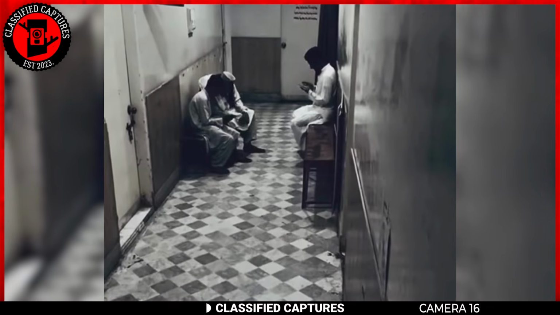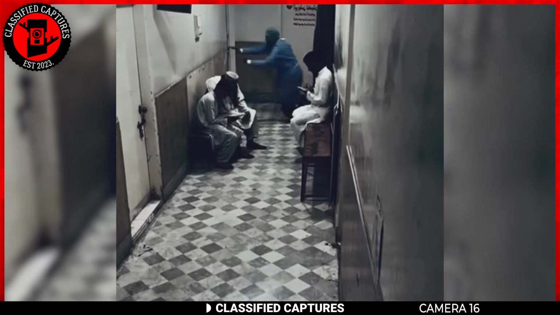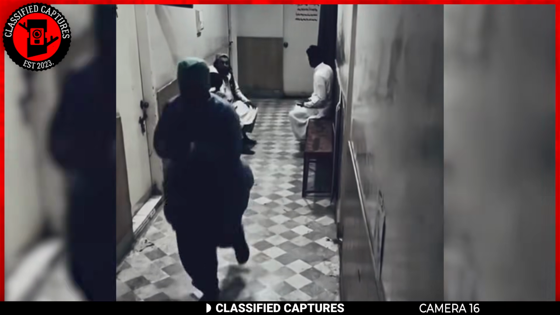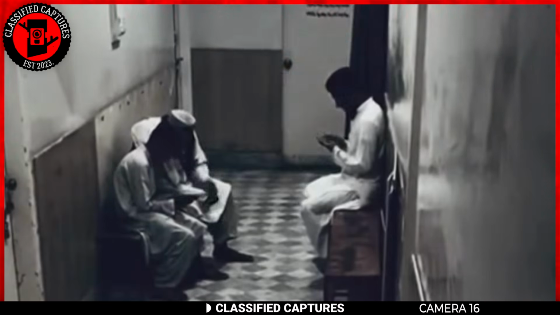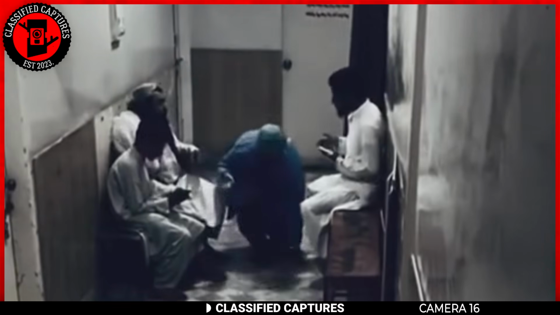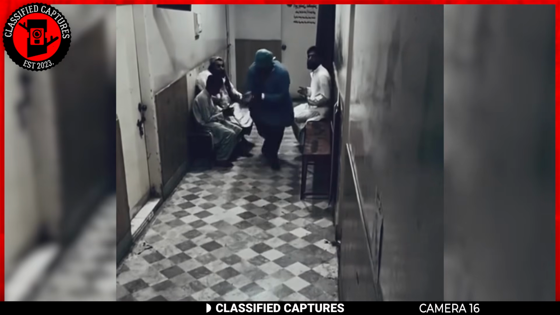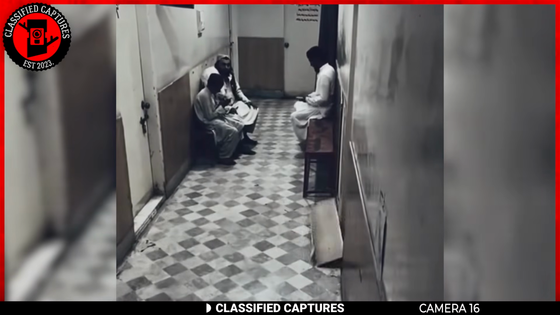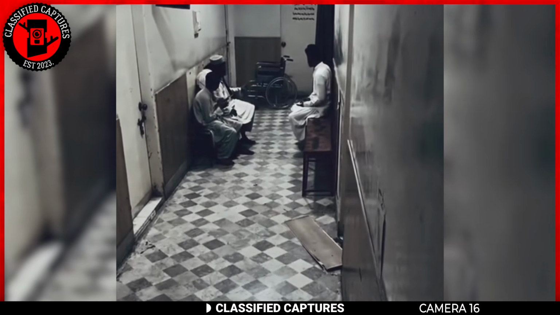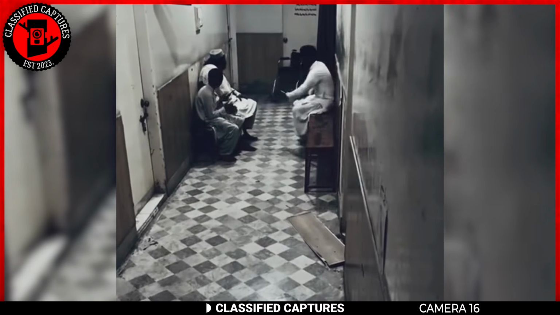In the next footage, we see a group of men sitting in a hospital hallway, probably to visit a loved one. They all seemed occupied with their phones when all of a sudden, a scrubbed-in doctor came running from the other side of the hallway. No one paid attention to him, but a few moments later, a wheelchair wheeled itself into the place from the direction the doctor came from. Yes, it wheeled itself. There was nobody in the chair, and neither was there someone pushing it.